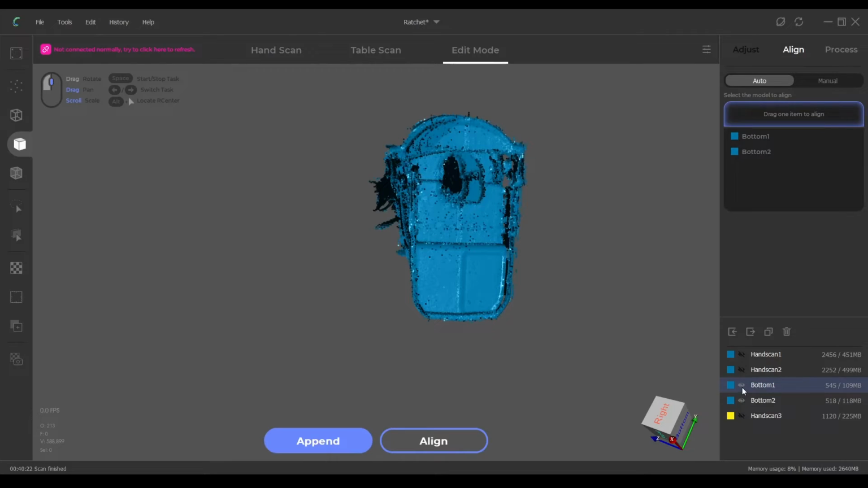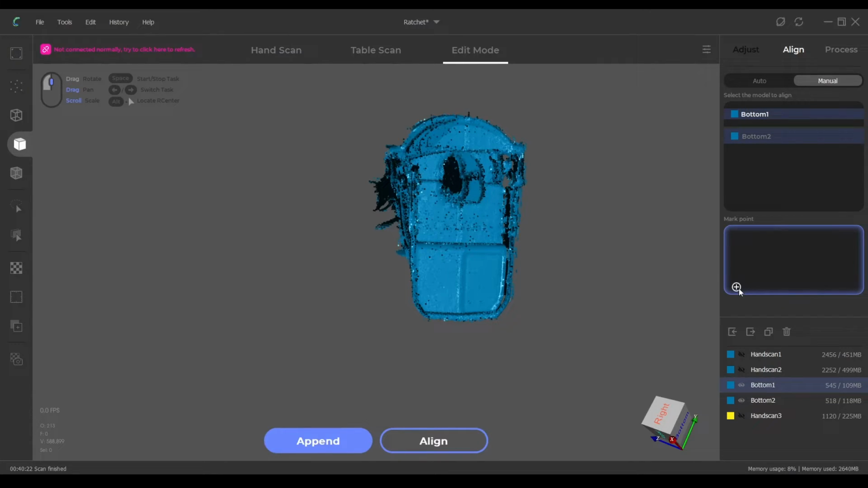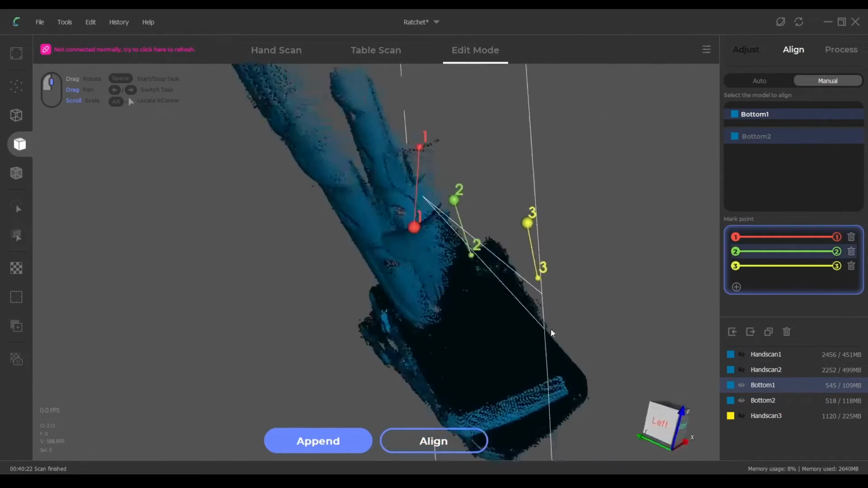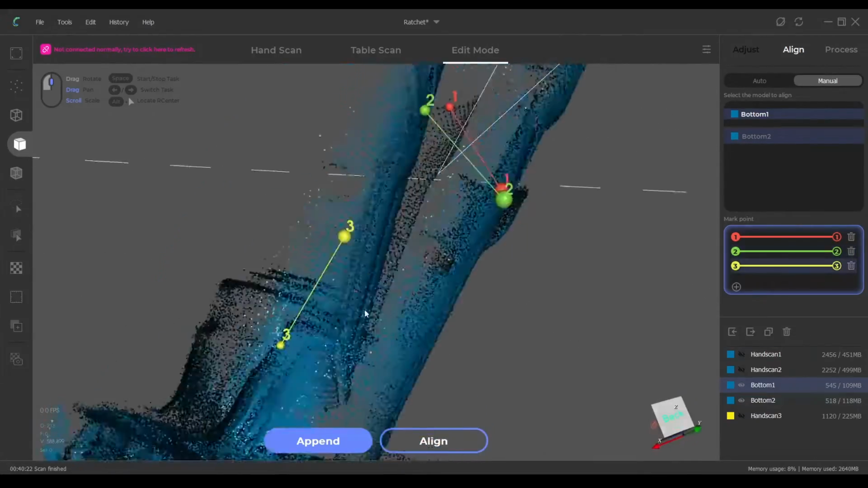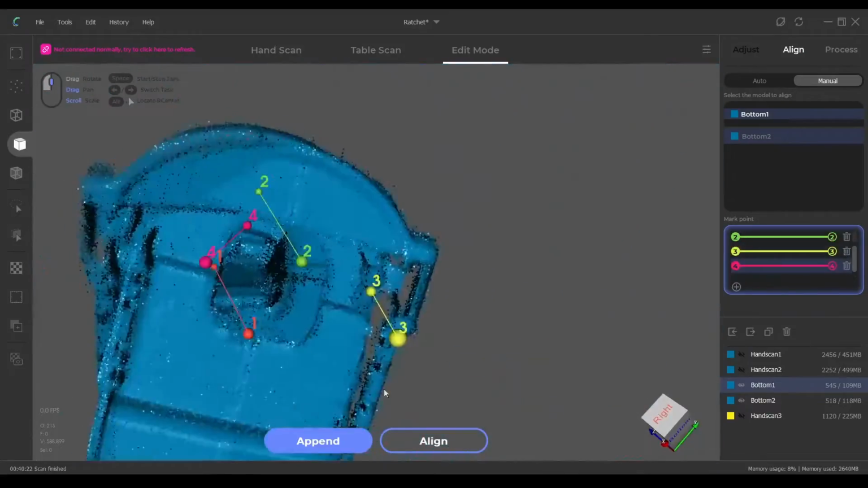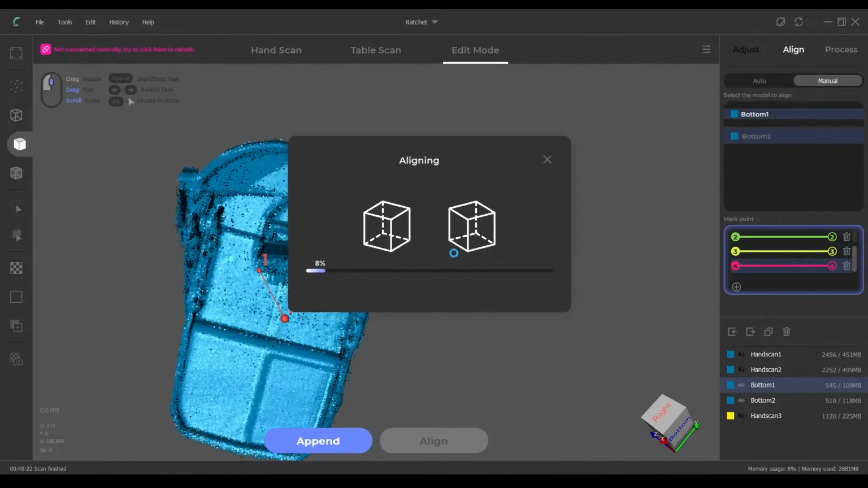So we know that this one is the best and the most accurate. So we'll align number 2 to that one. Go into manual, click on here. And there we have it.